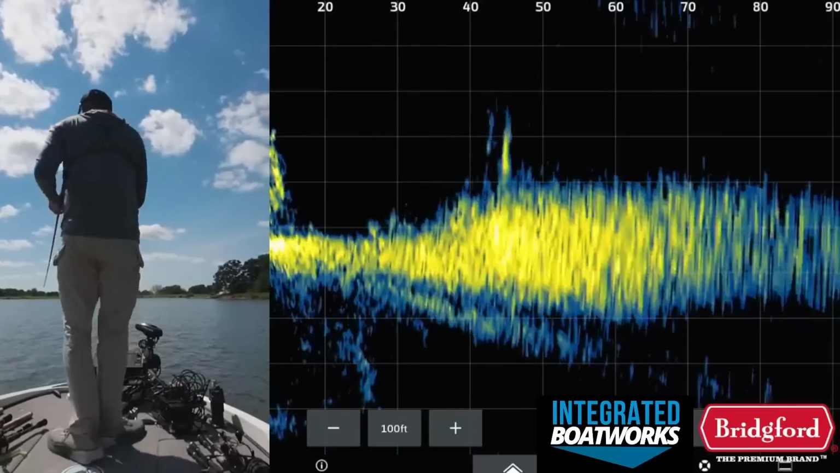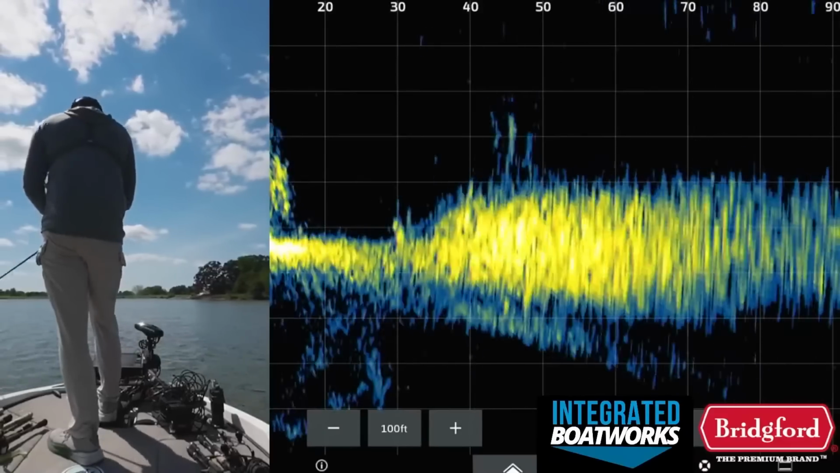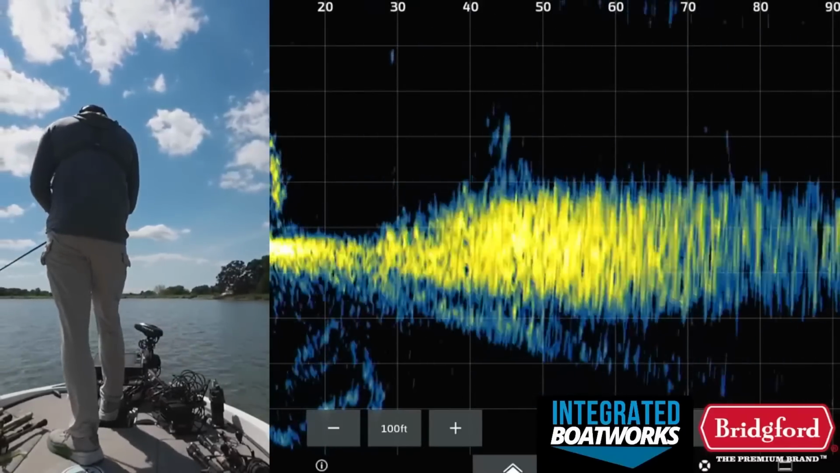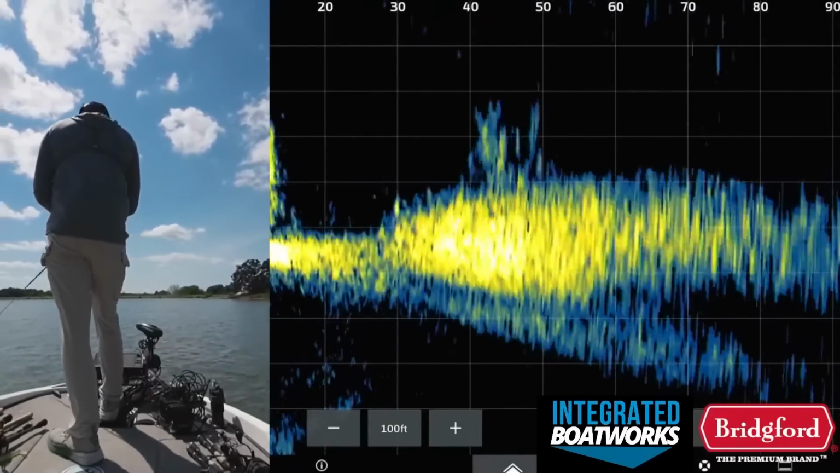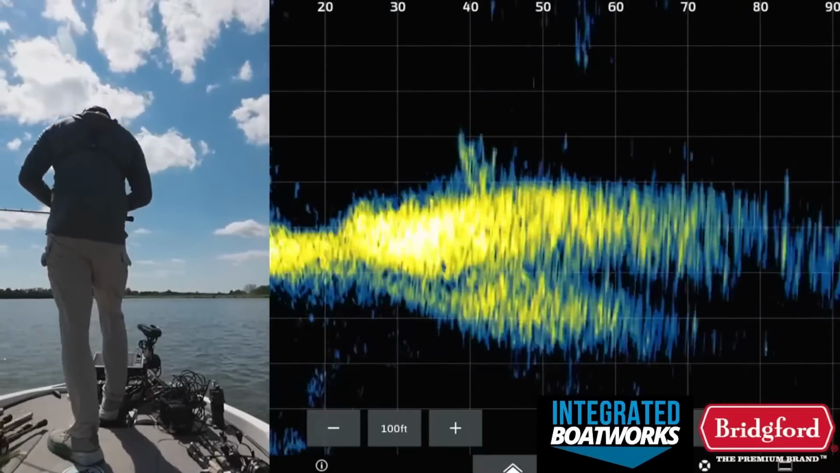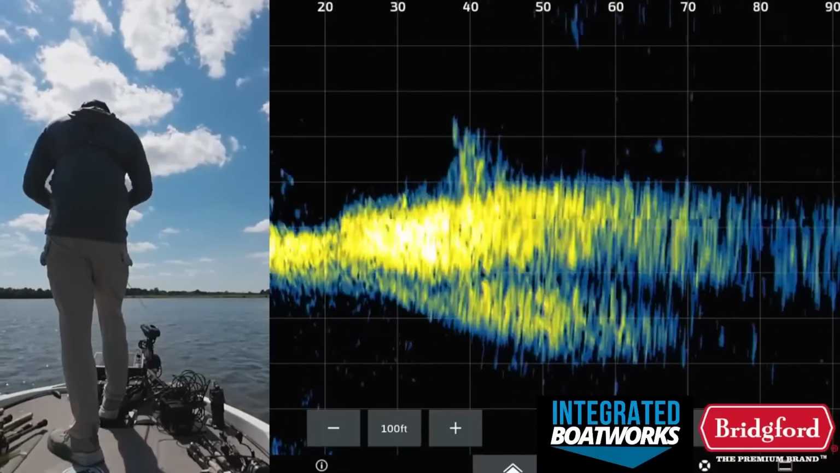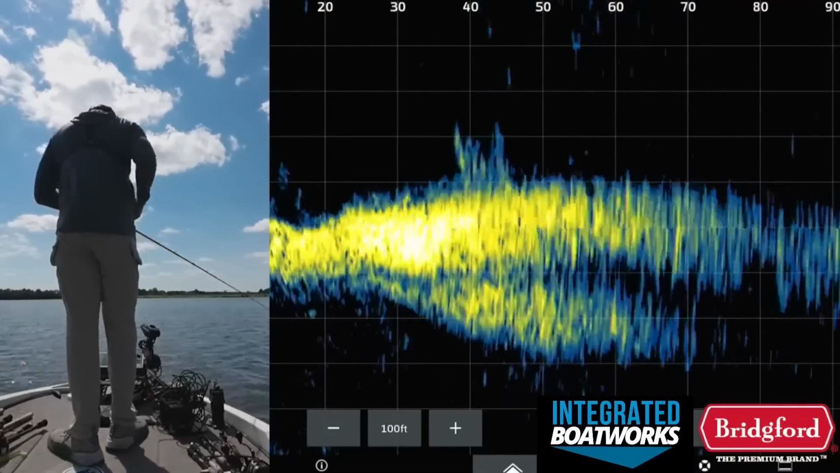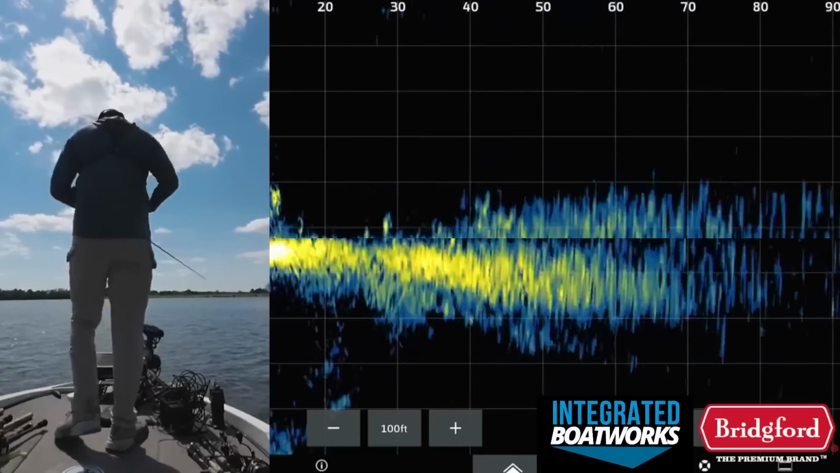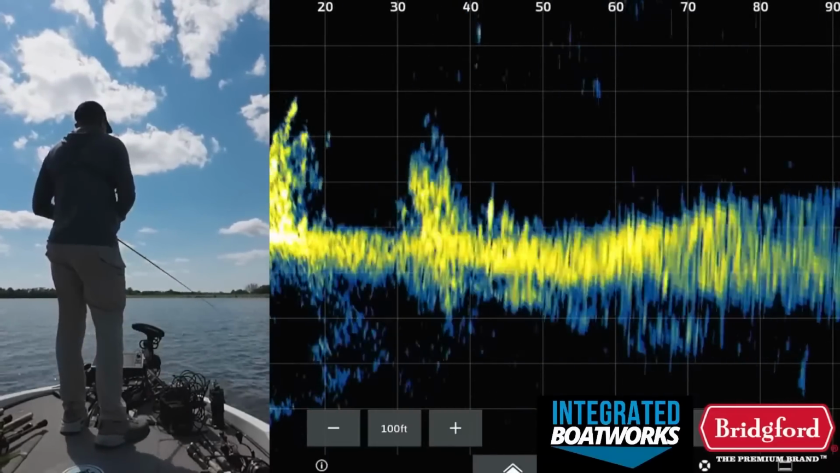And if this was a regular tournament day or something like that, I could also refish these same brush piles again multiple times throughout the day. And a lot of times catch fish each time you come by. Just make one more cast through here and then we're gonna roll. There's some brush piles up the way that look pretty good that I wanted to check out still.